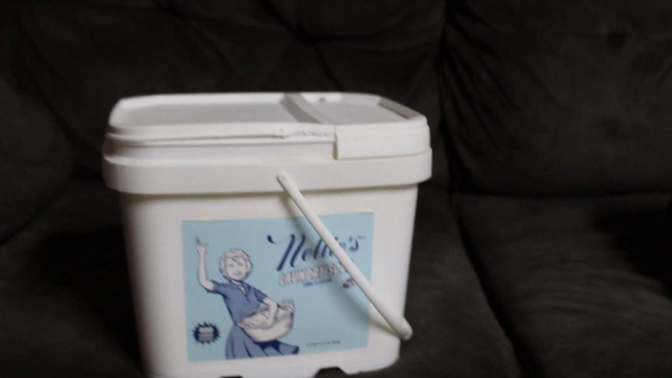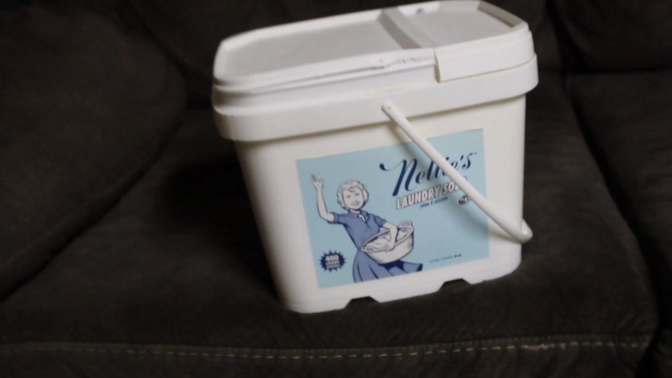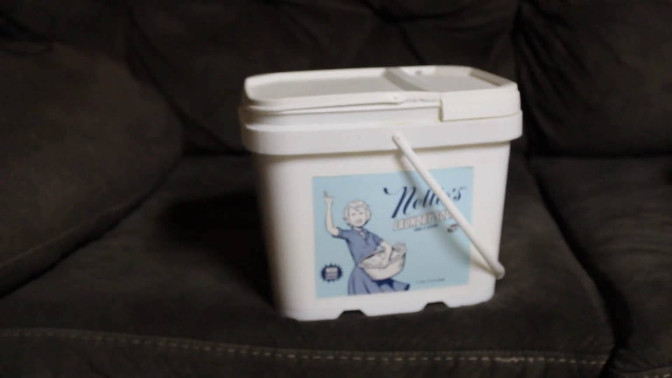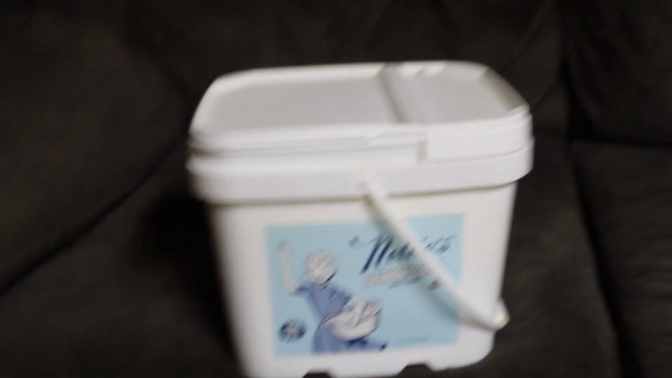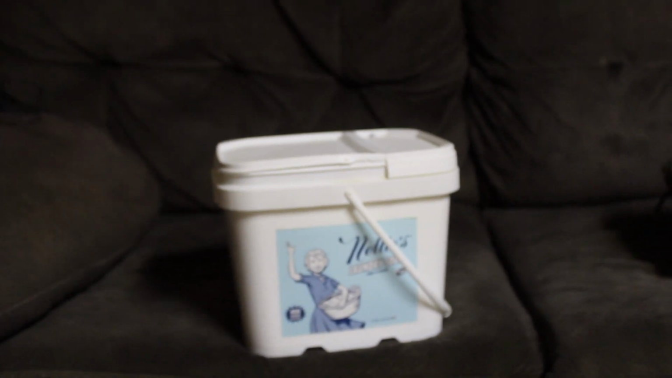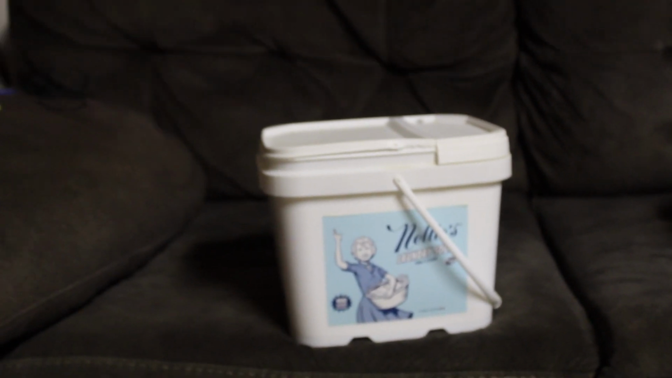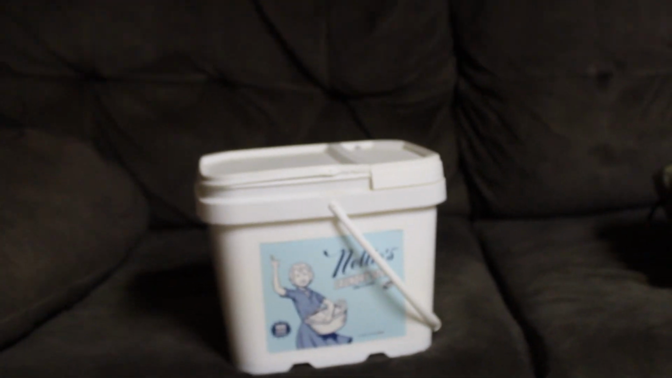Nellie's laundry soda. So why am I showing you laundry soda? I've been using this for a while now, and it doesn't contain any brighteners. There is specifically a brightener addition you can add. Brighteners are a big issue with NIR compliance because, at least allegedly, they can take the IR spectrum and reflect it into different colors and cause it to be extremely bright.